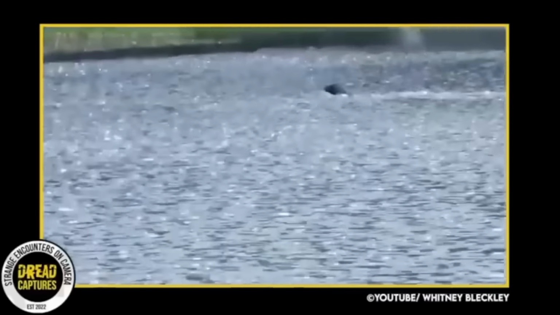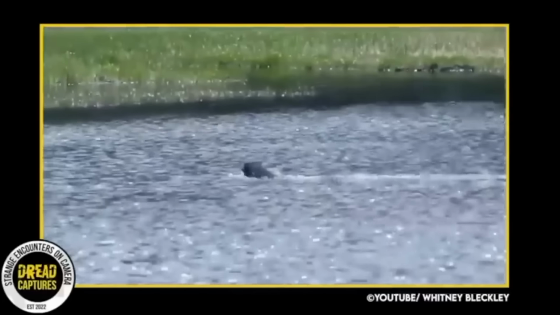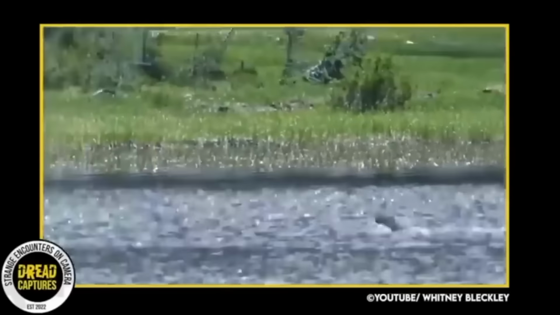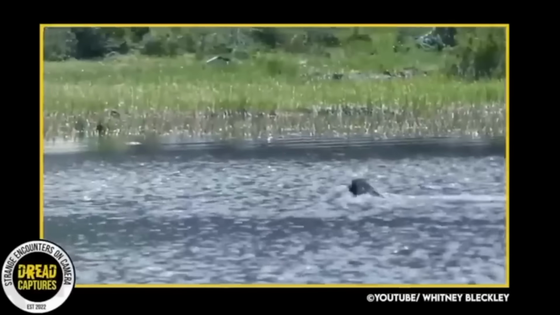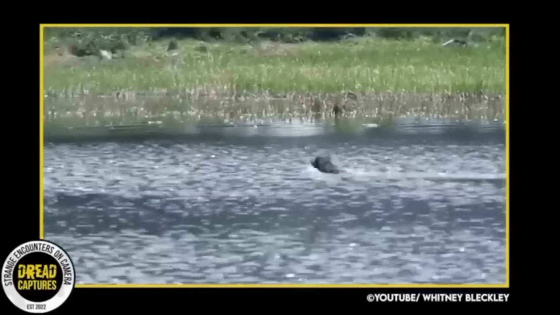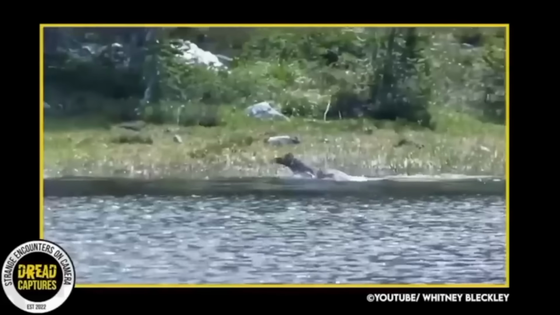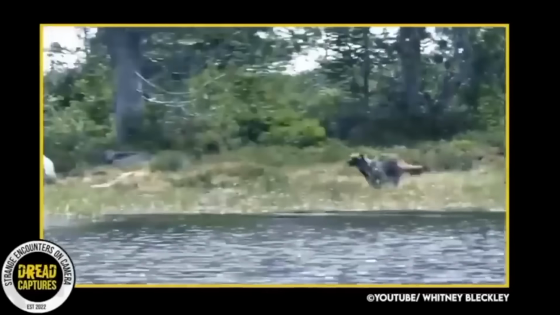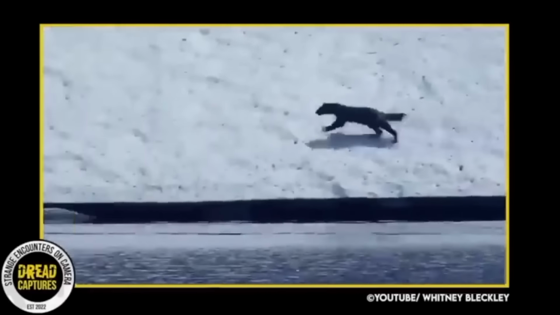This next clip is rare footage of a wolverine seen attempting a kill in 2017 near Ajax Mountain in Montana. It's estimated that less than 250 of these creatures roam in the lower 48. Look at how fast he's swimming. Look at this guy go. And again, look how big he is. He is huge and can really move.